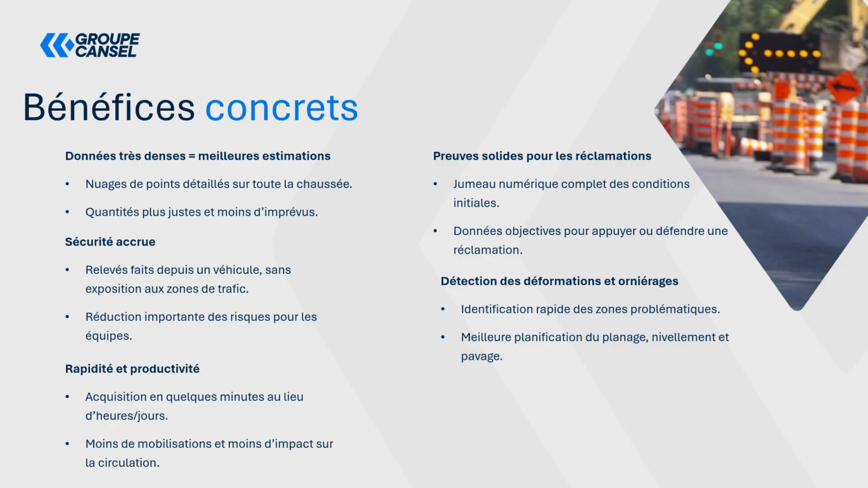And finally, the detection of deformations, rutting, we just talked about it, but also the identification of bumps, problematic areas. Once again, this allows for better planning of milling, leveling, and paving.